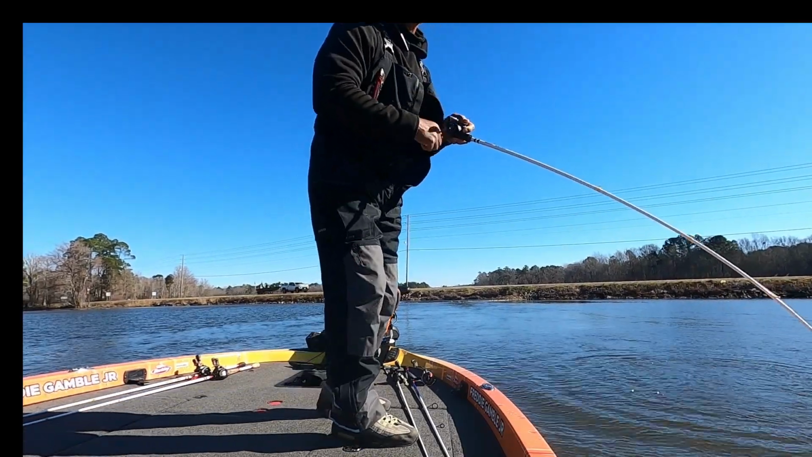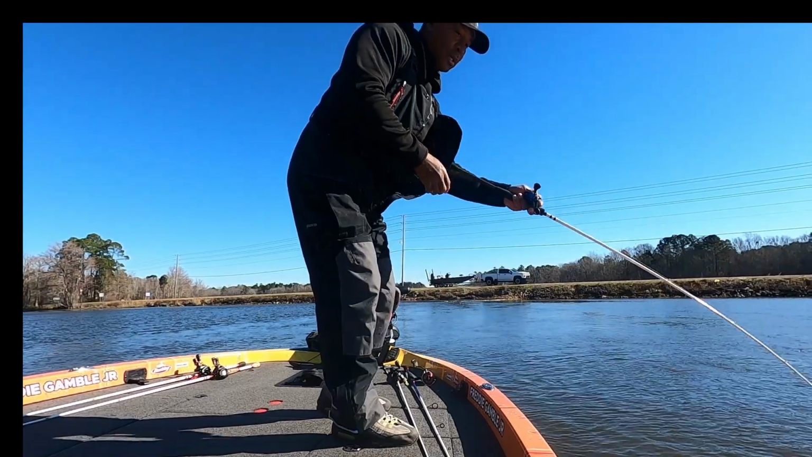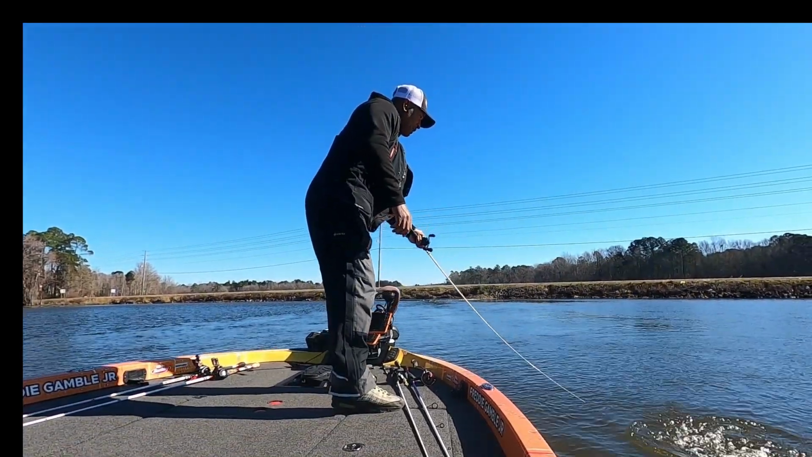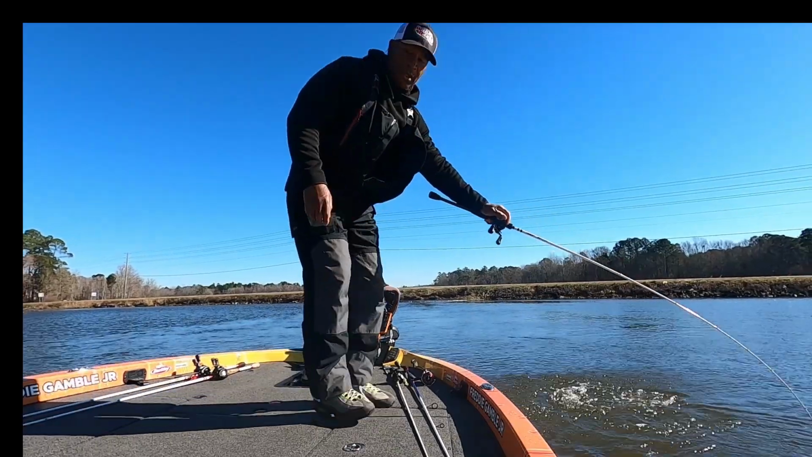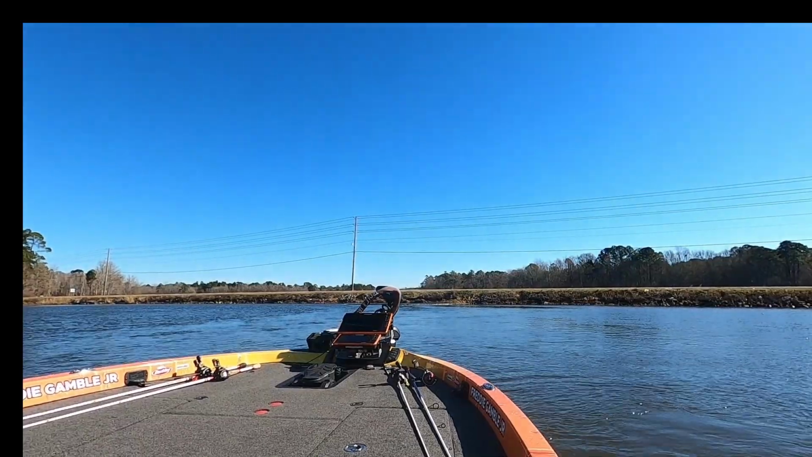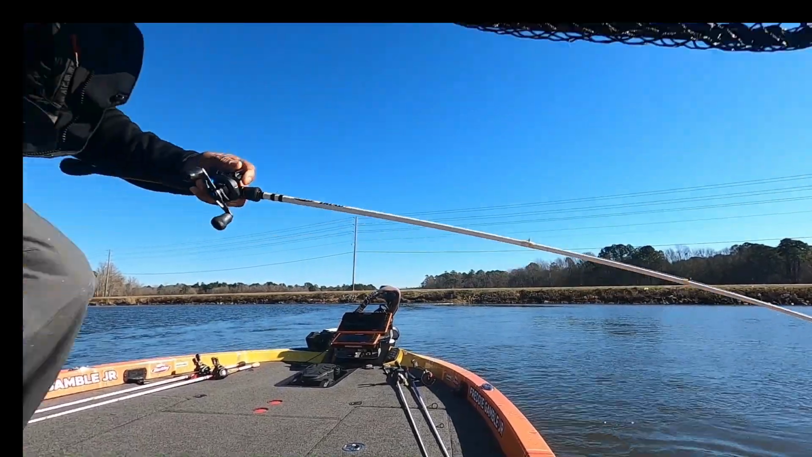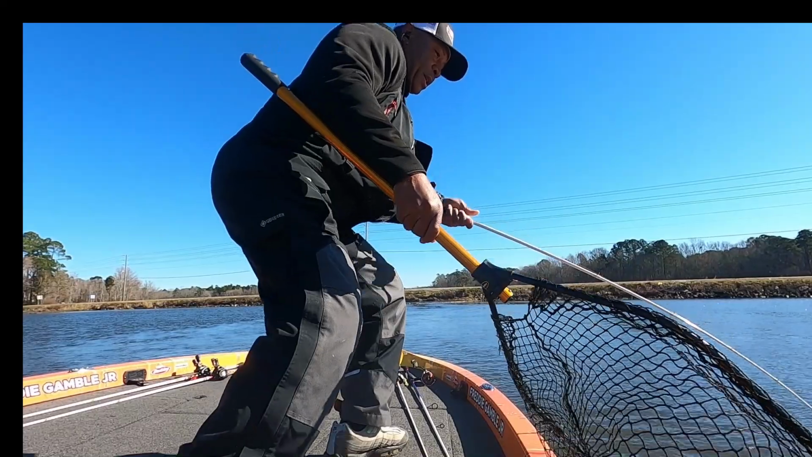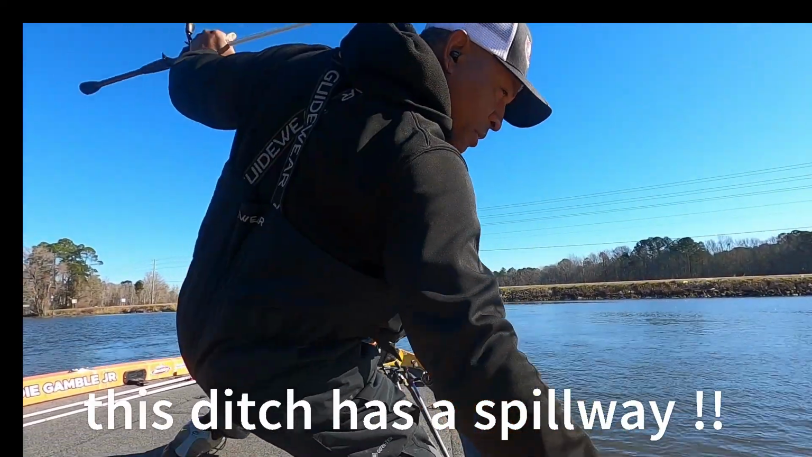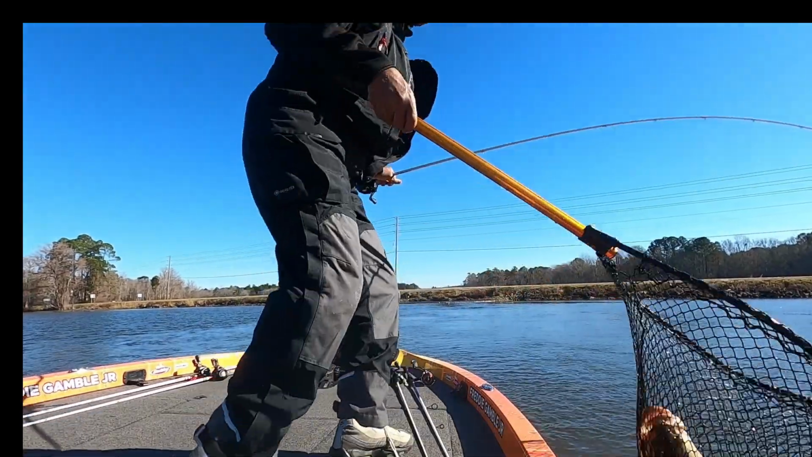And it's always good also if you can find where, off of the bank in that pocket that you're going in, sometimes you'll see a little creek coming in, and that creek will feed right into that ditch. So you're on the main lake, you head back into these pockets, the contour lines are coming together, and you just kind of fish right down the middle of that pocket.